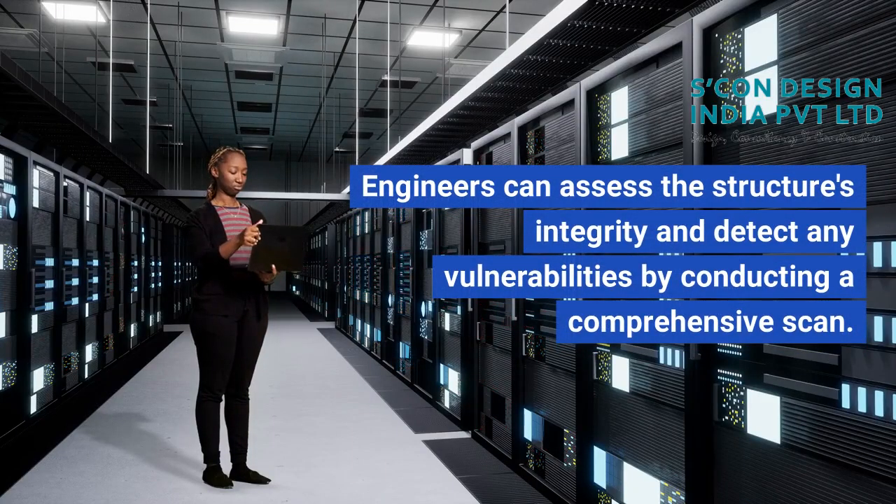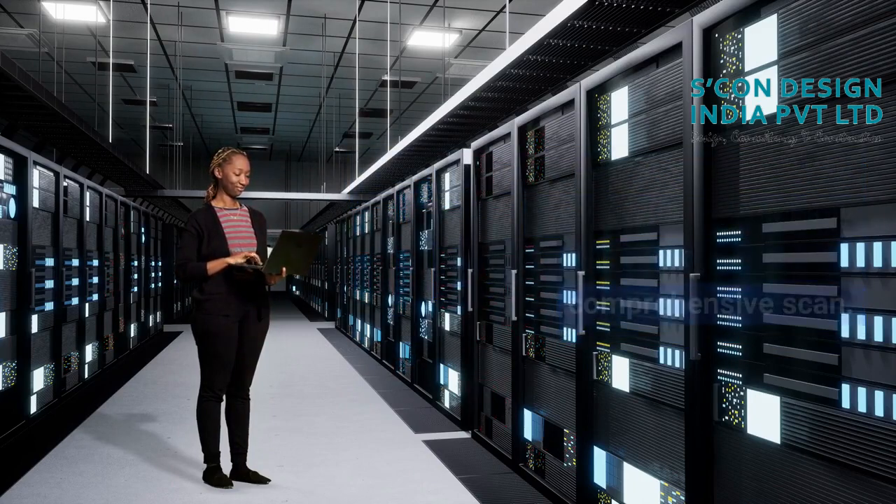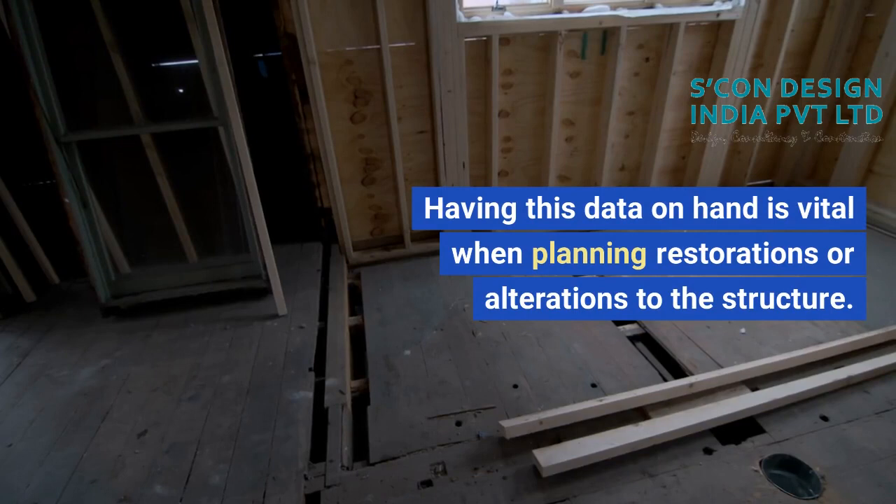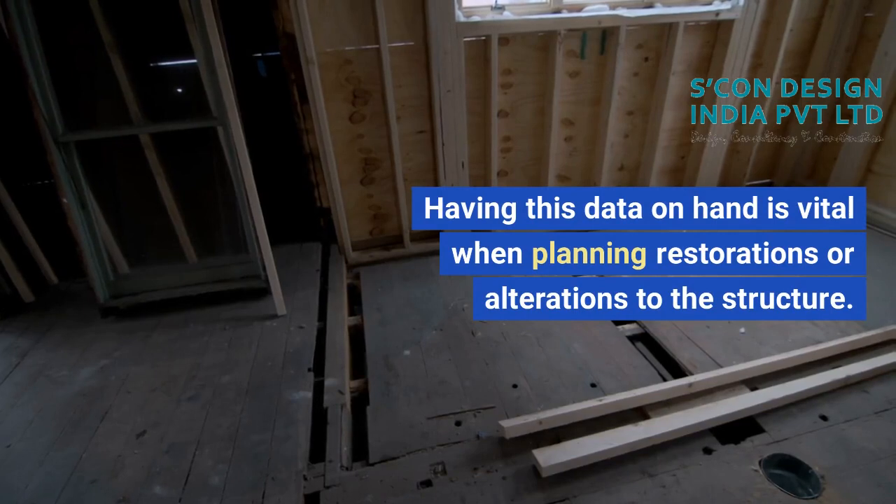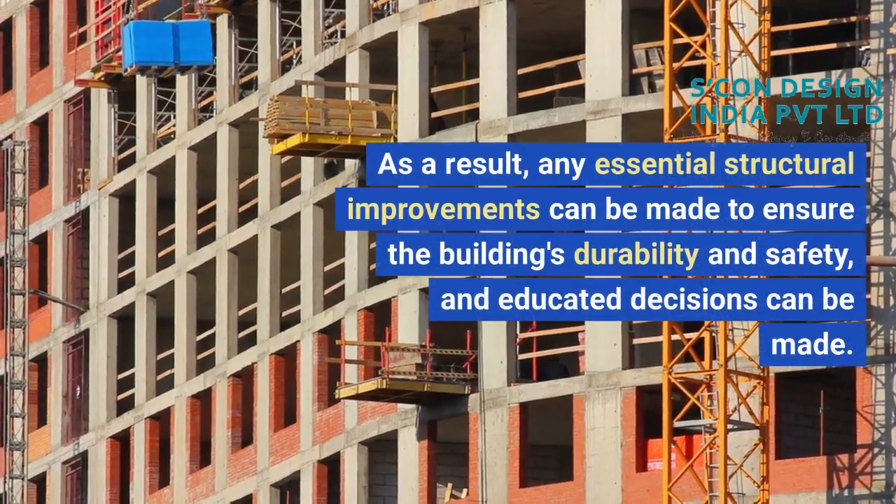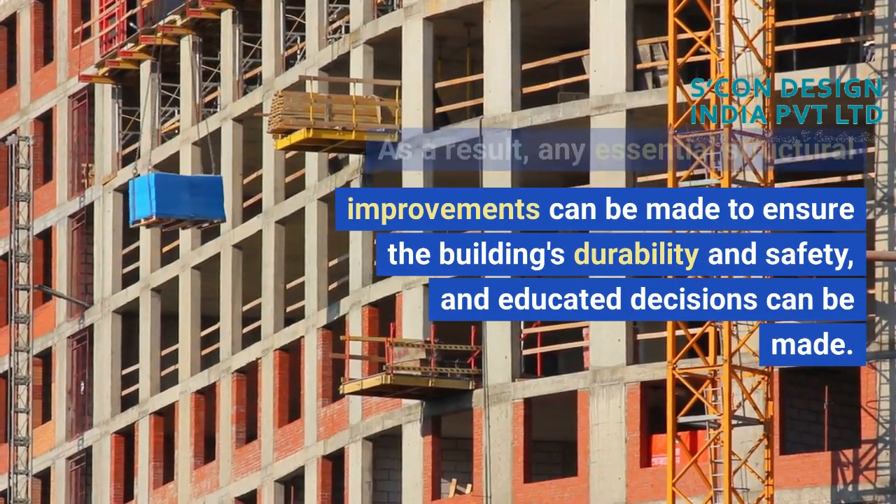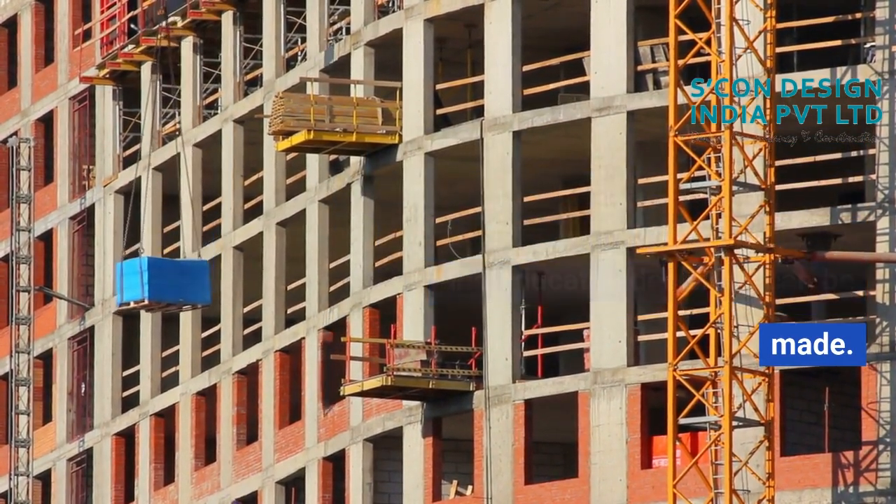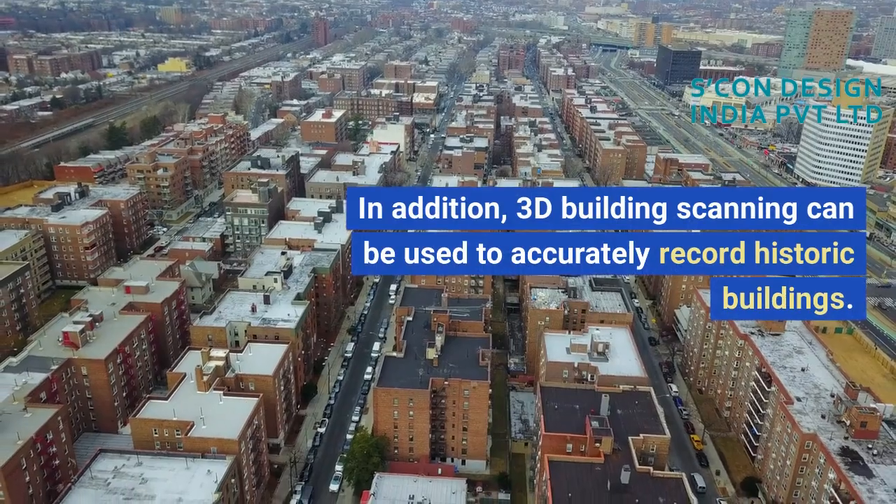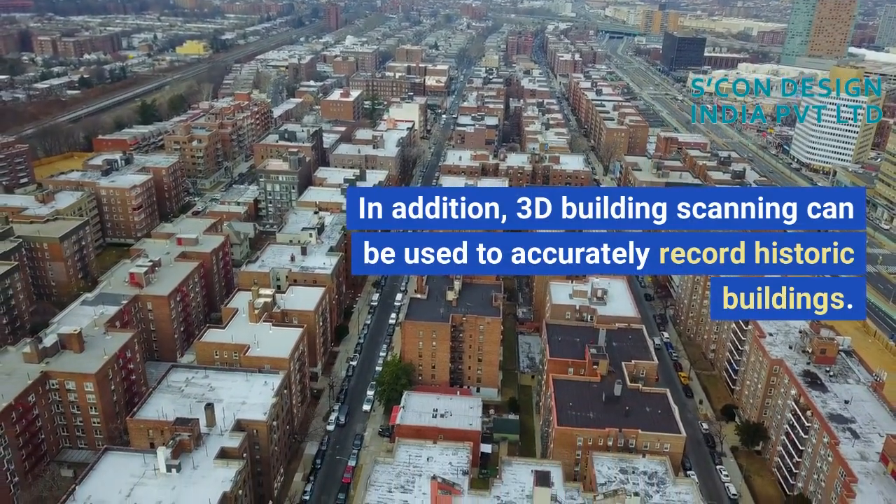Engineers can assess the structure's integrity and detect any vulnerabilities by conducting a comprehensive scan. Having this data on hand is vital when planning restorations or alterations to the structure. As a result, any essential structural improvements can be made to ensure the building's durability and safety, and educated decisions can be made. In addition, 3D building scanning can be used to accurately record historic buildings.